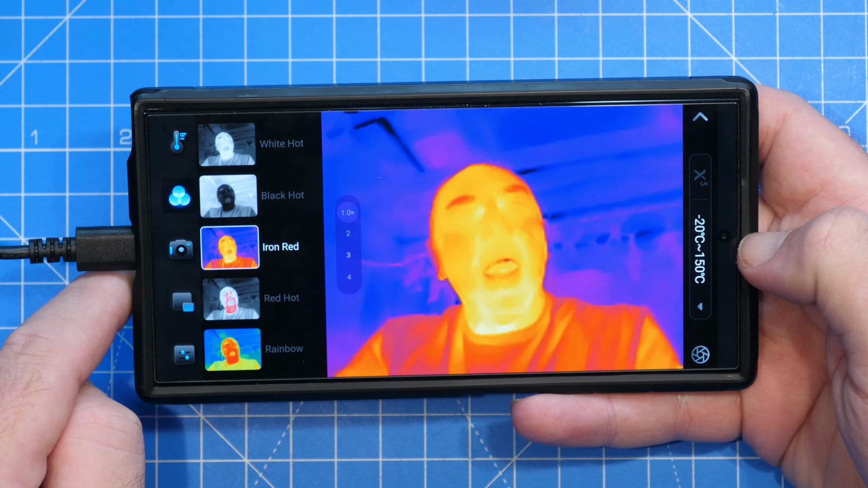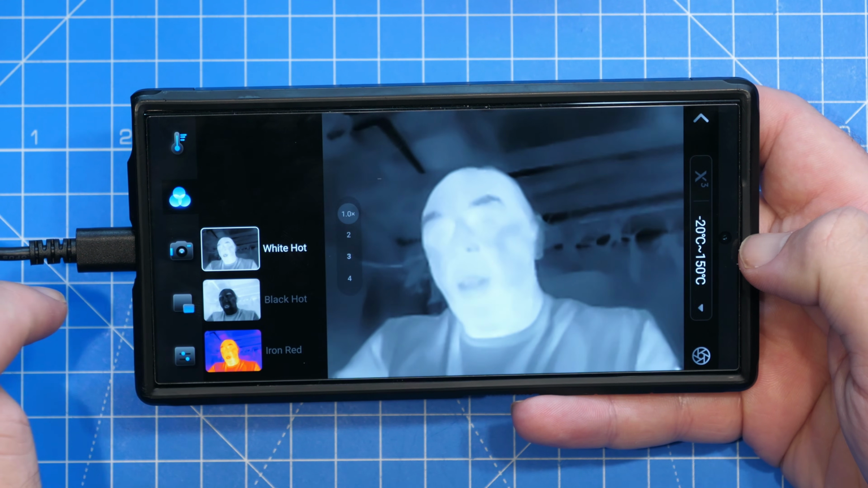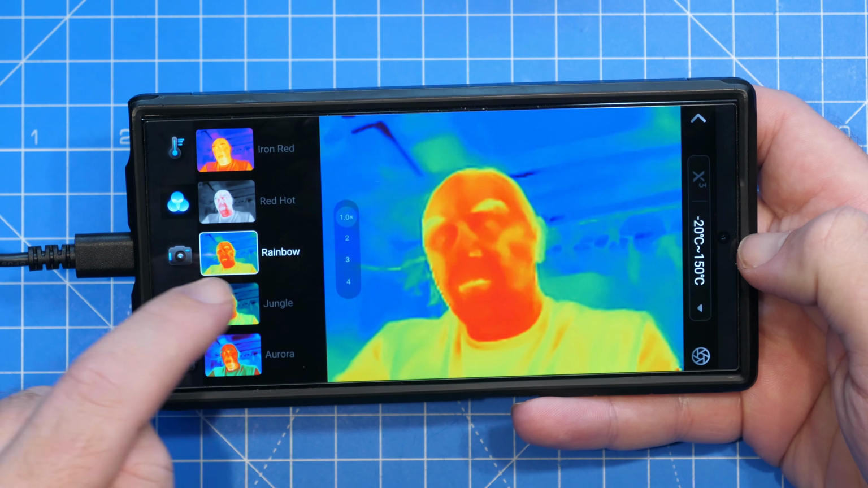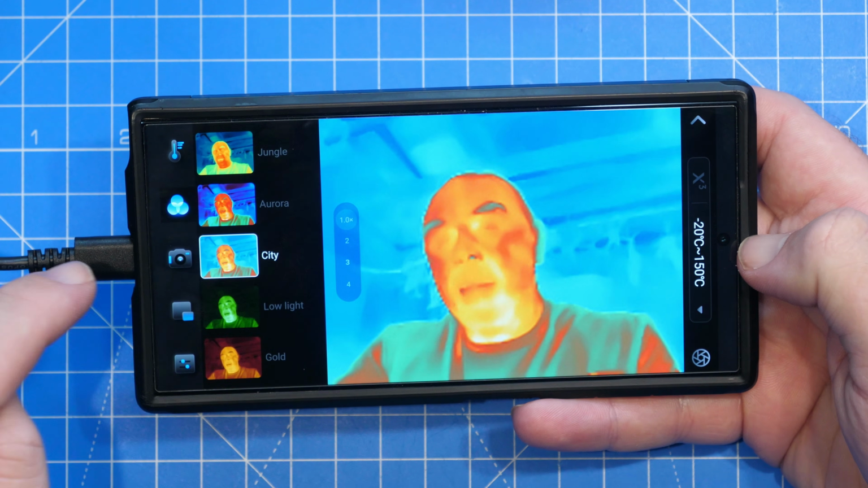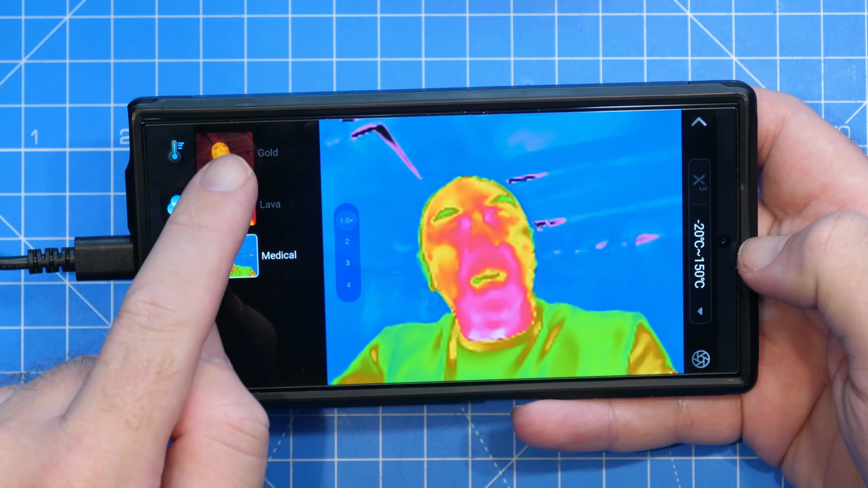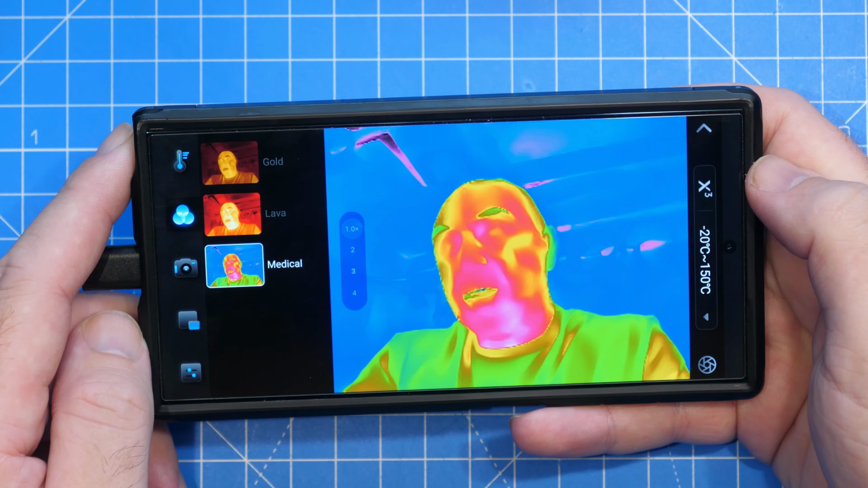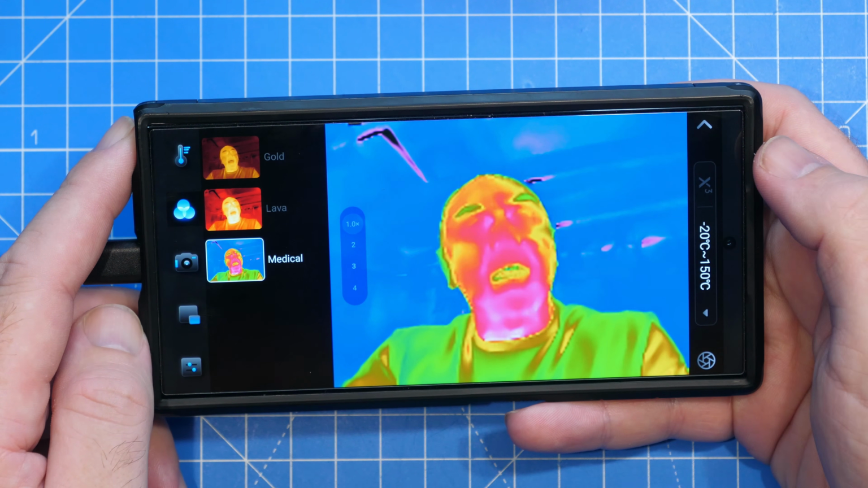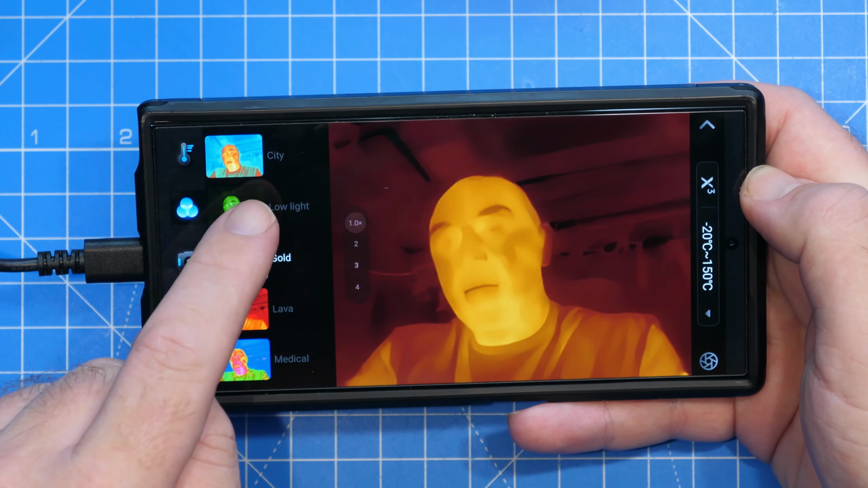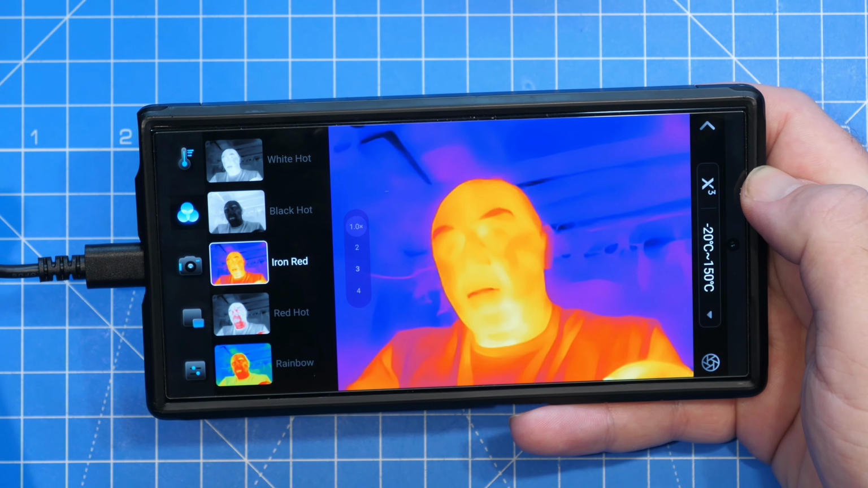Next, we have our color palette options. Now, this is the different palettes that are available on the camera. If we start at the top, we've got our white hot, black hot, iron red, red hot, rainbow, jungle, aura, city, low light, gold, lava, and medical. So depending on what you're doing will depend on the option you want to choose. So for instance there, I can choose that, turn on the enhancement. You can see the enhancement makes quite a difference on the medical one versus the others, and then you can see the difference as we scroll through.